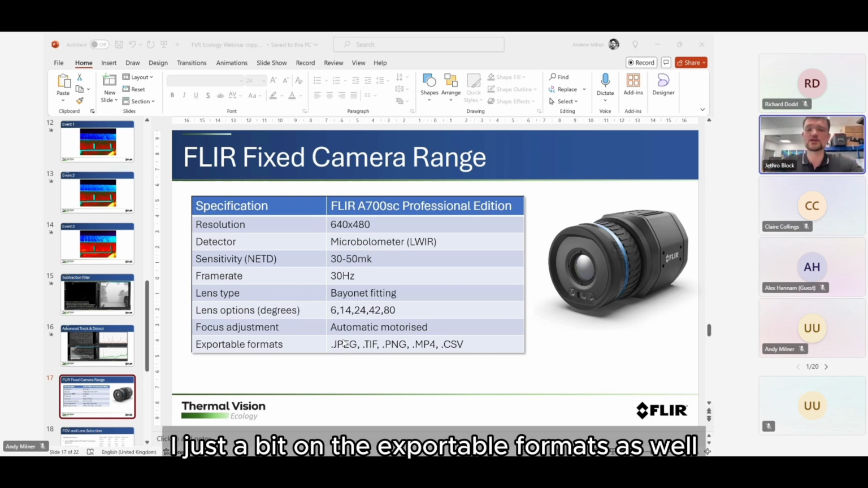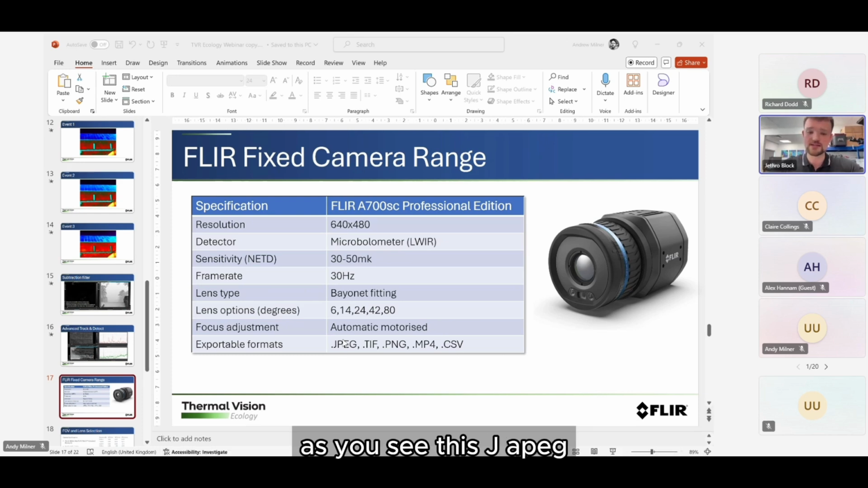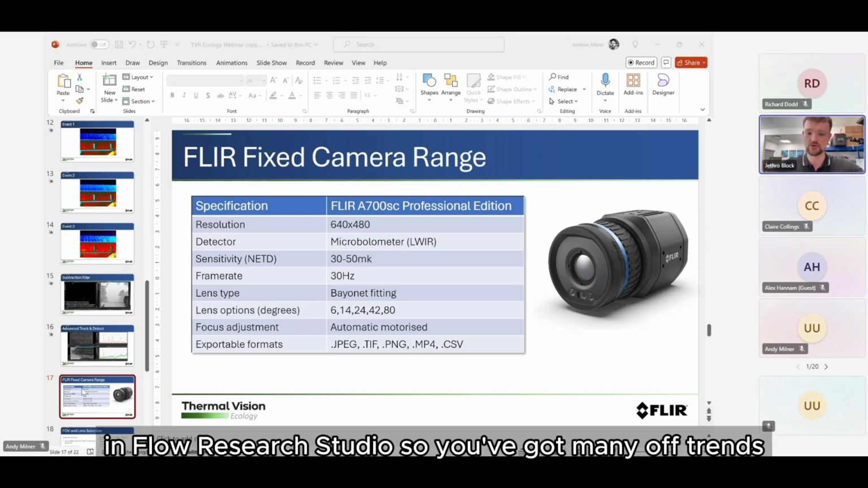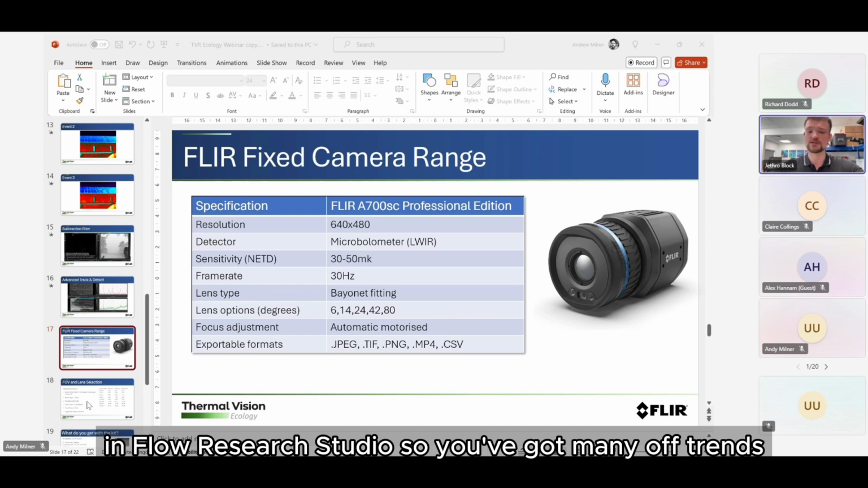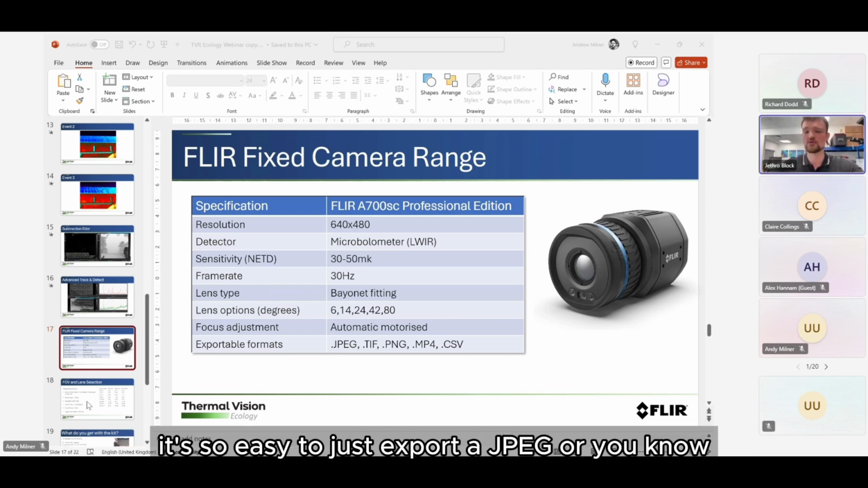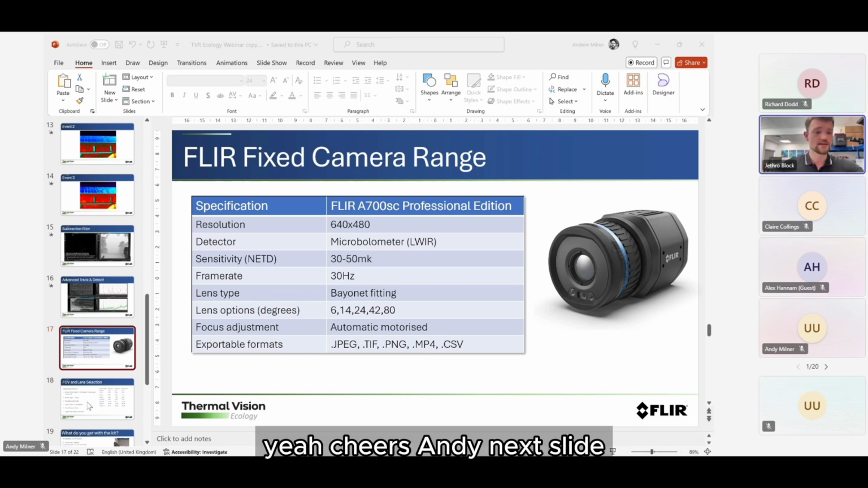Just a bit on the exportable formats as well. As you see, there's JPEG, PNG, MP4, CSV, as well as all of the radiometric data that you get within FLIR Research Studio. So you've got many options. If you needed to include a snapshot in your reports, for example, it's easy to just export a JPEG or an MP4. Yeah, cheers, Andy. Next slide.